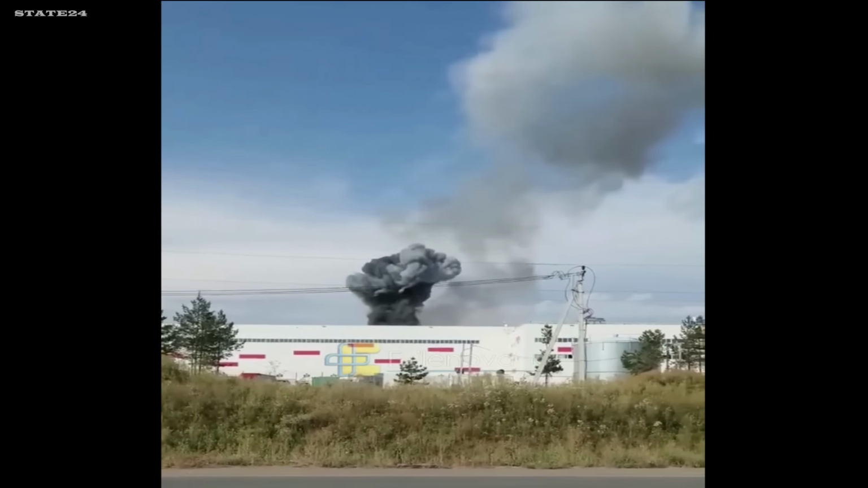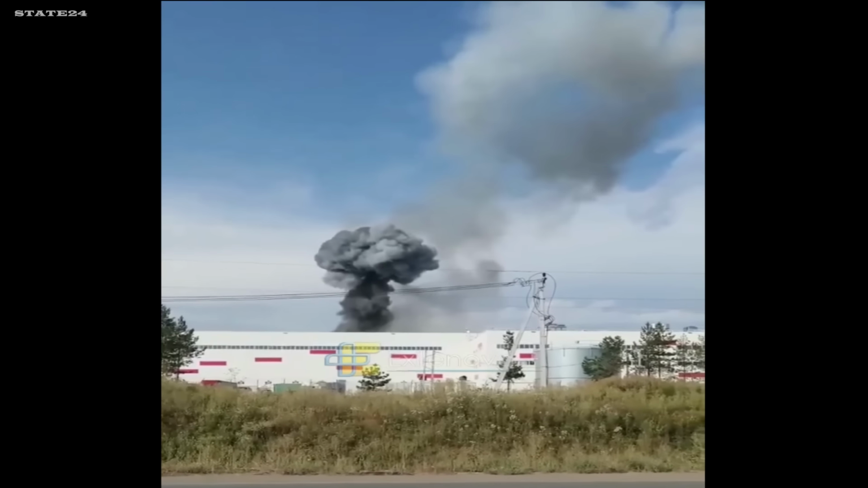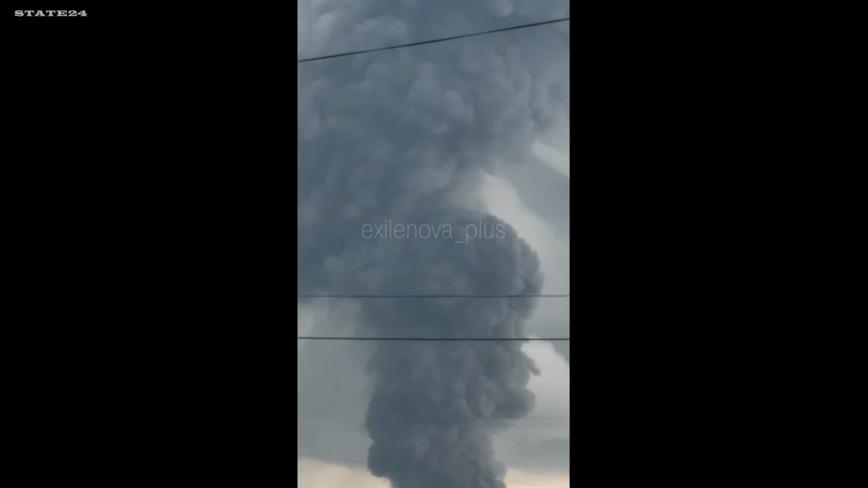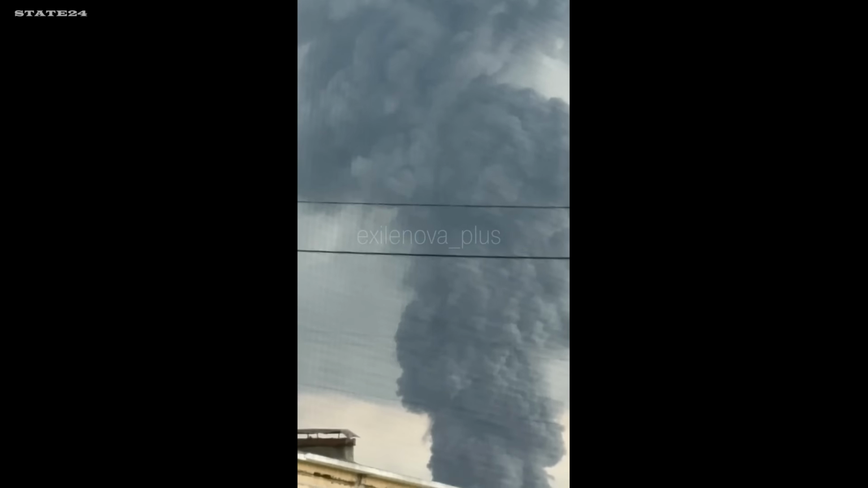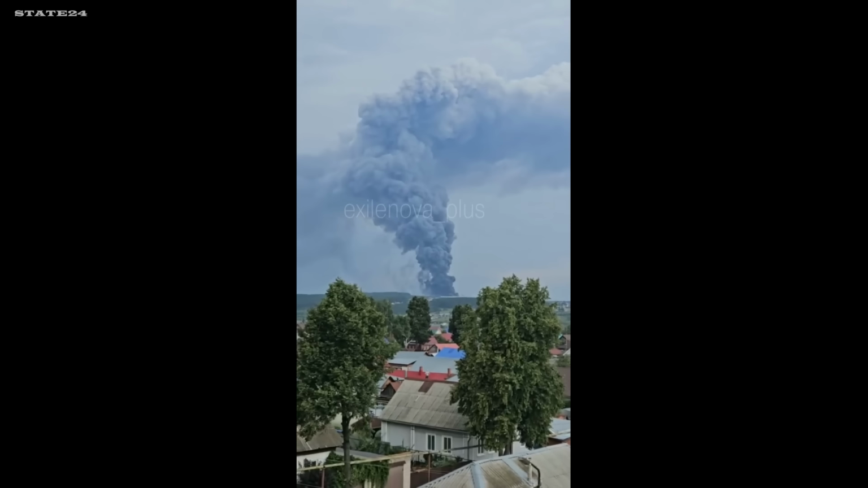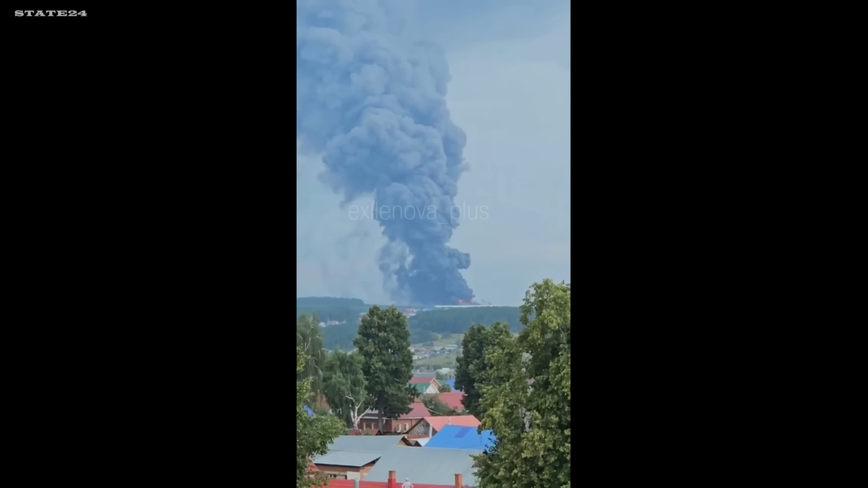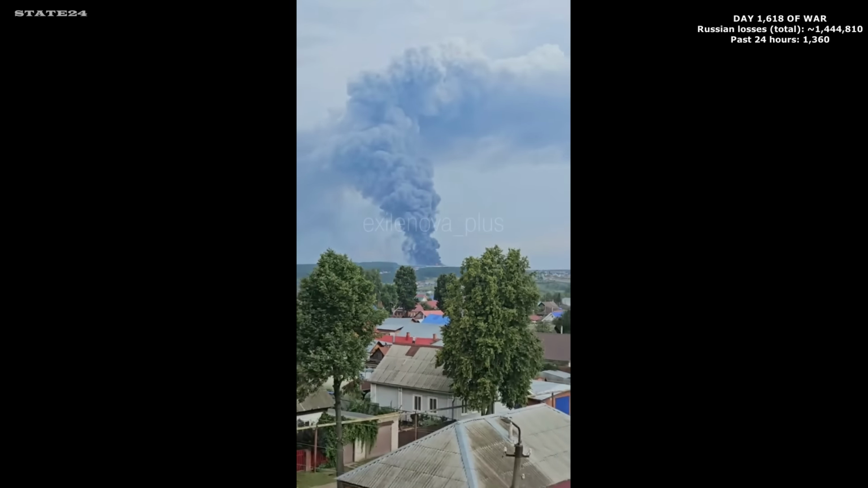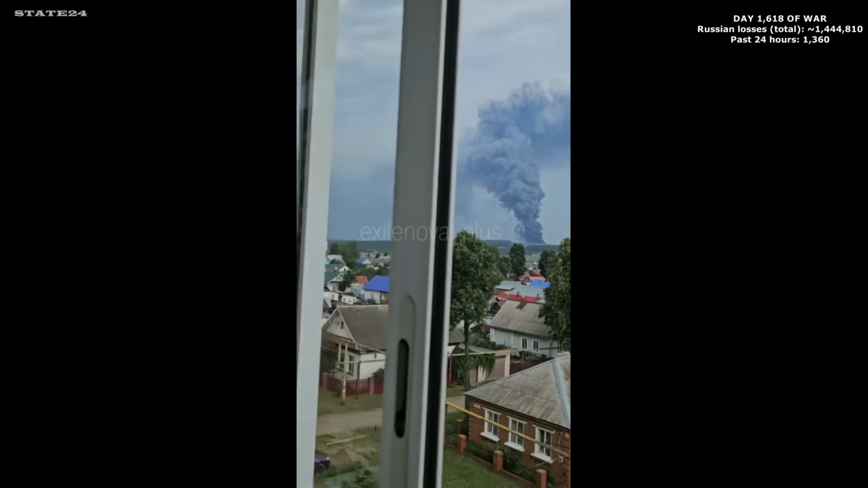Sarapul is burning. Udmurtia, 1,300 kilometers from Ukraine's border. The Prioritet facility, a heavily guarded state fuel depot storing Russia's emergency petroleum reserves, set ablaze by Ukrainian drones. The regional governor called it the largest mass drone attack on the region in recent times.